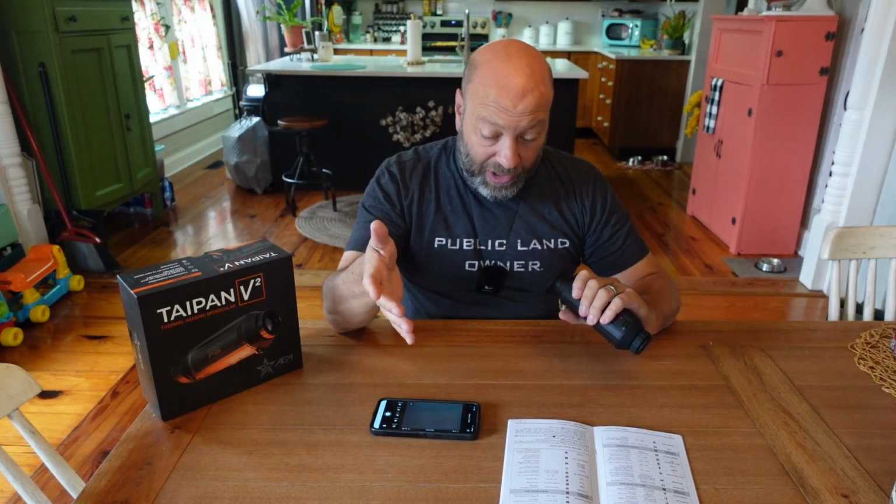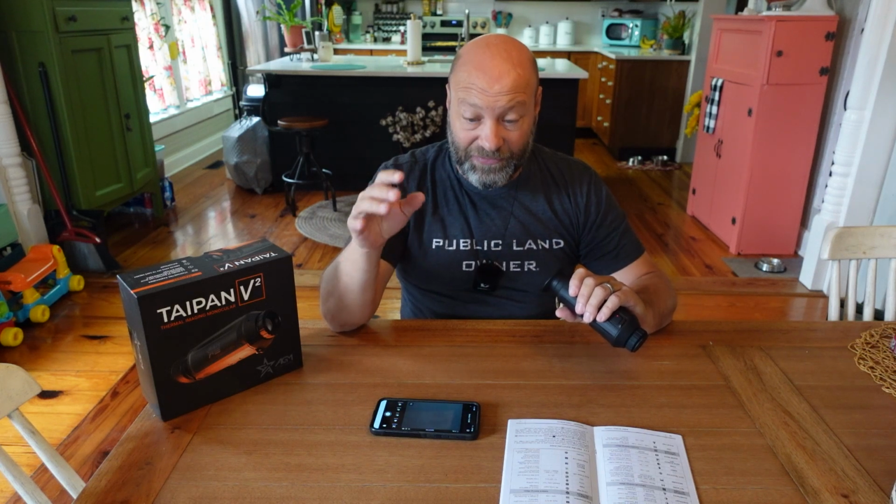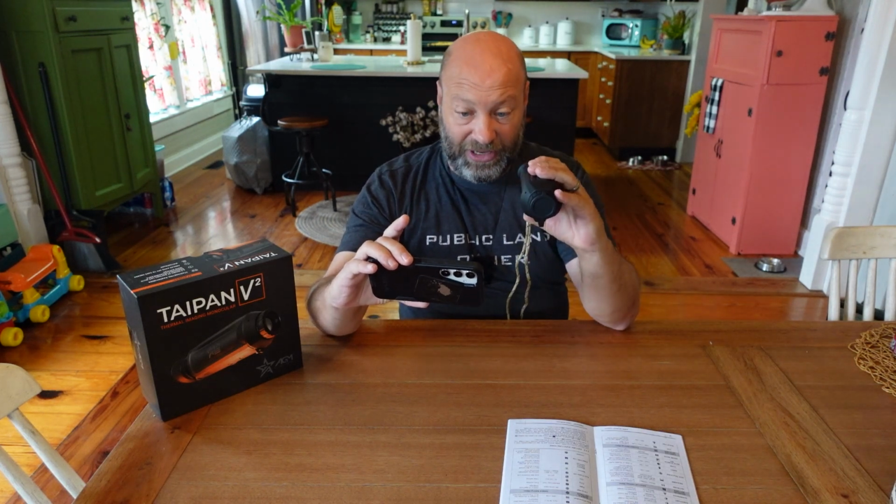Another place this feature would come in really cool is if you're riding a motorcycle, especially if you're running dirt bikes through the woods at night, or even driving down the road at night, you could mount this. It has a tripod socket. You could put this on a GoPro setup or anything and mount this right on your helmet, or even on your handlebars, and then again, put your phone right on your handlebars, and you can see anything in front of you as you're driving.